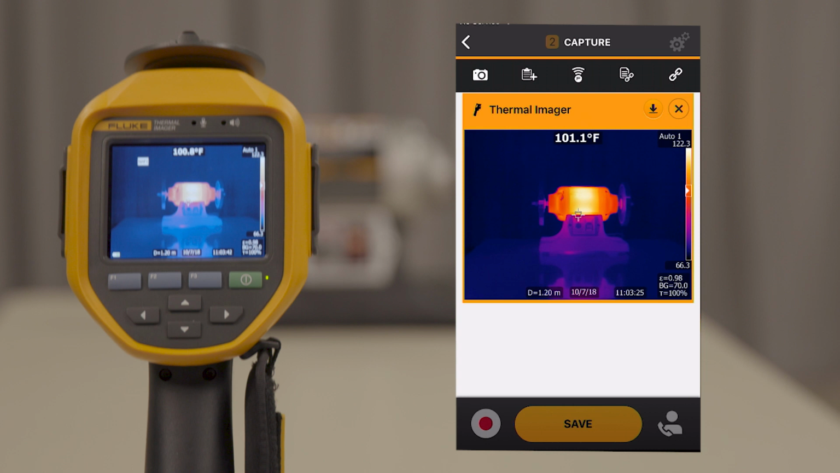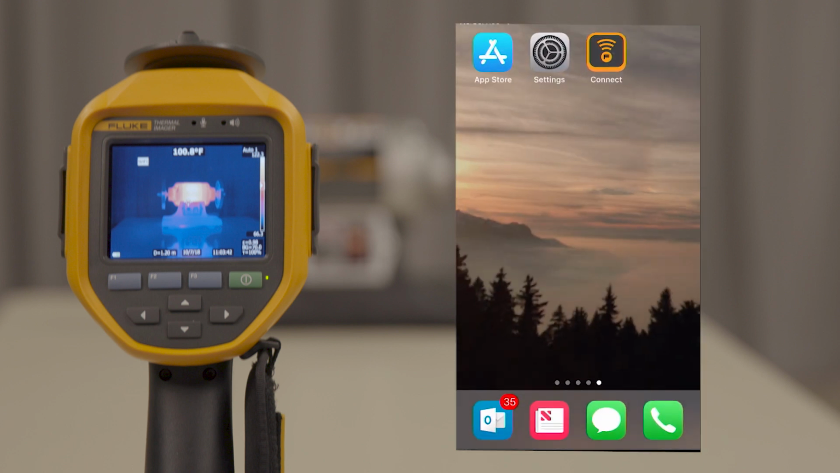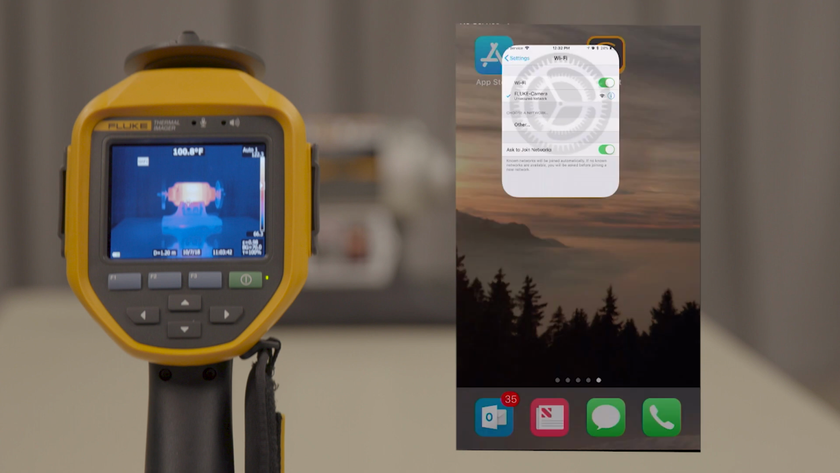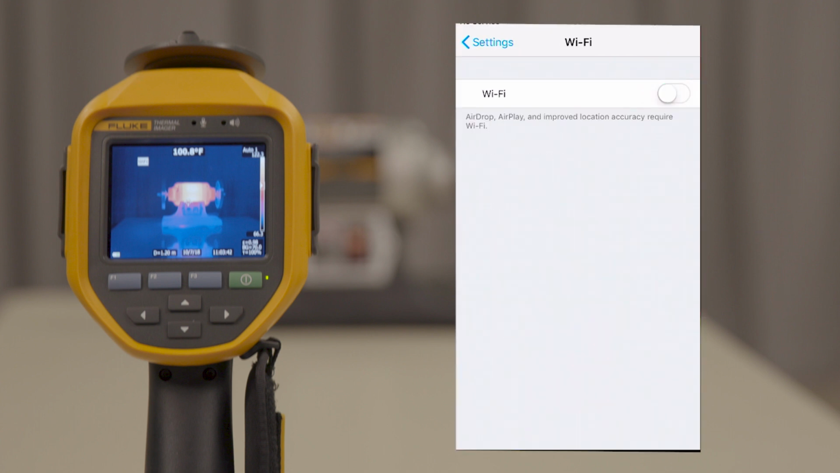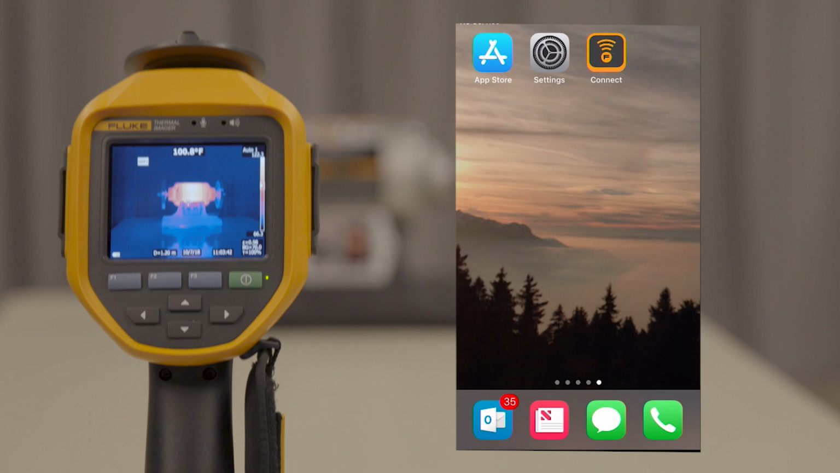Now that your image is saved and edited, you may want to share it out to a colleague, client, or manager. To do this requires an internet connection outside of the infrared camera. Disconnect from the Fluke camera network and reconnect to another internet network or work off your data network.